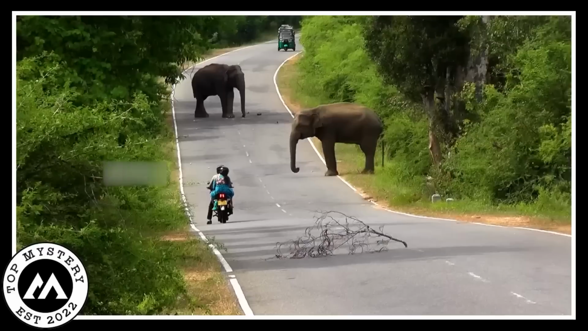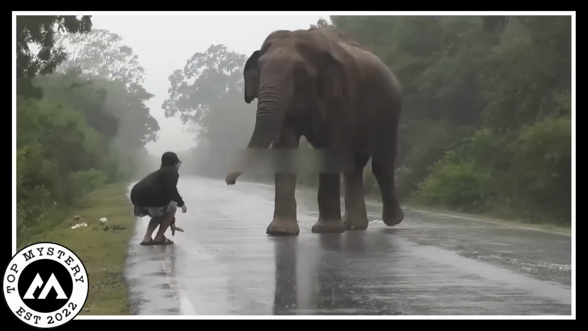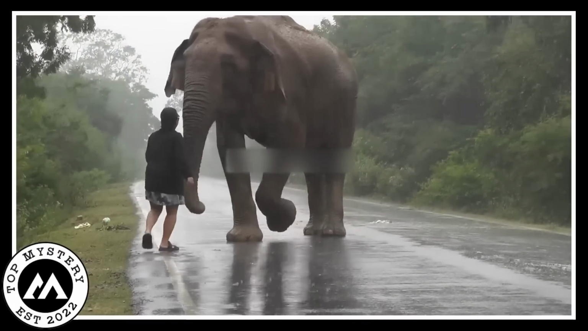Wild elephant. In the heart of the forest, a trail camera caught a jaw-dropping scene. A gutsy woman feeding bananas to a wild elephant right in the middle of the road, rain pouring down.